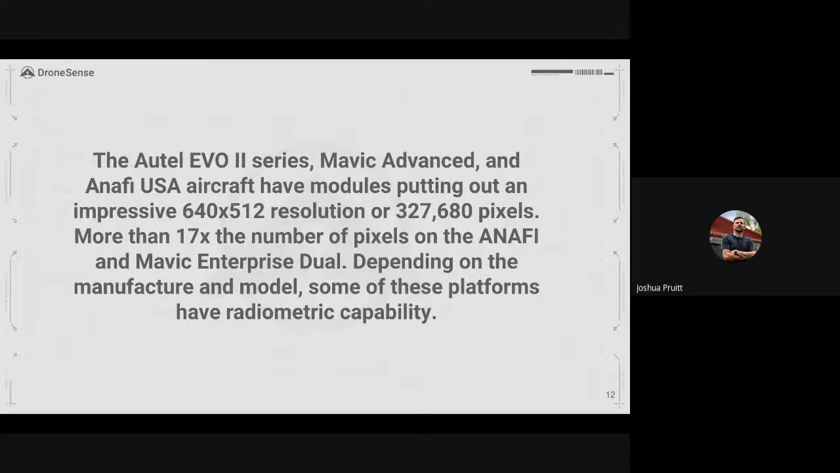So when we start thinking about those larger platforms like the Evo 2 series, whether that's the Enterprise or the 640T, and then we also have the Mavic Advanced and the Anafi USA, all of these aircraft are putting out a module that has a 640 by 512 resolution sensor, or 327,680 pixels, almost 328,000 pixels. So that's more than 17 times the resolution that you get on an Anafi or an Enterprise Dual.